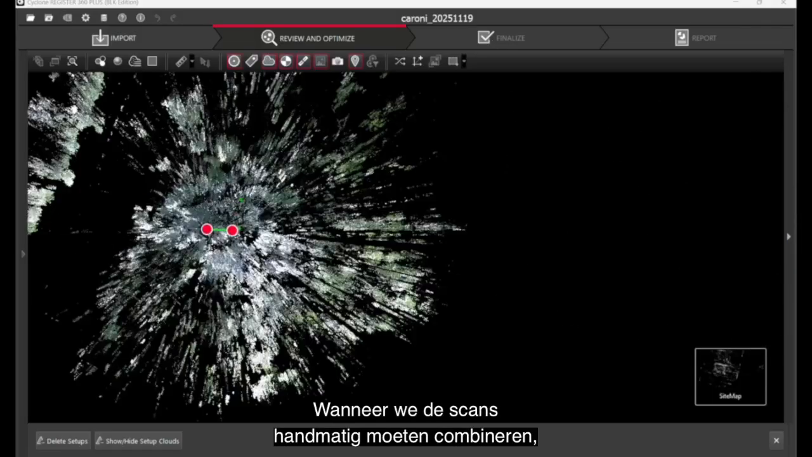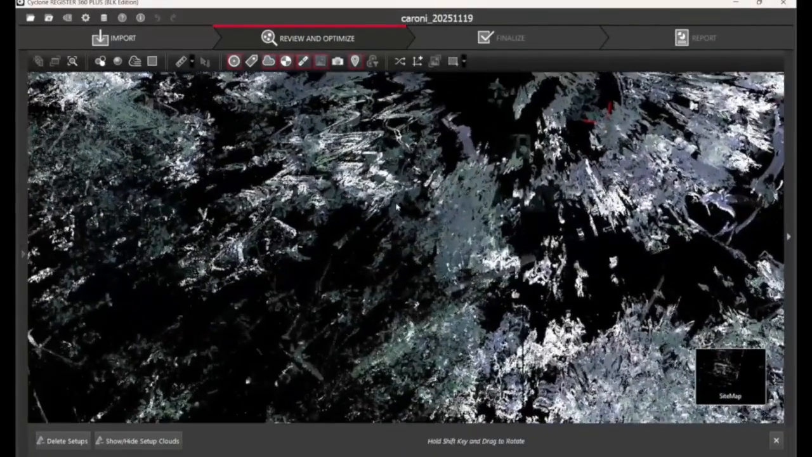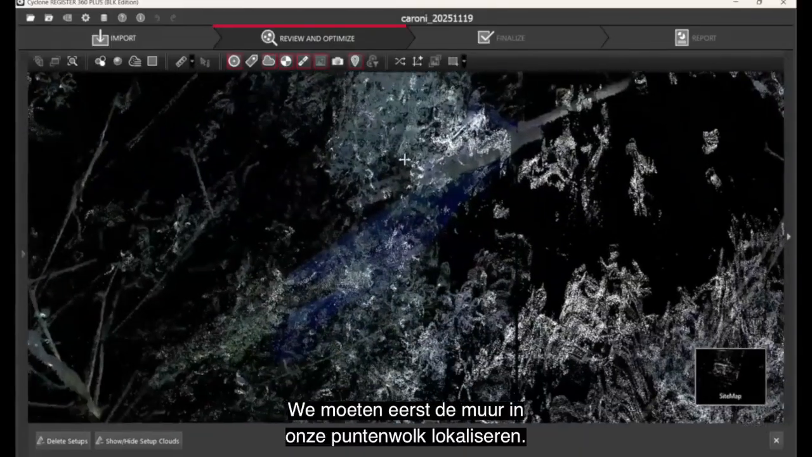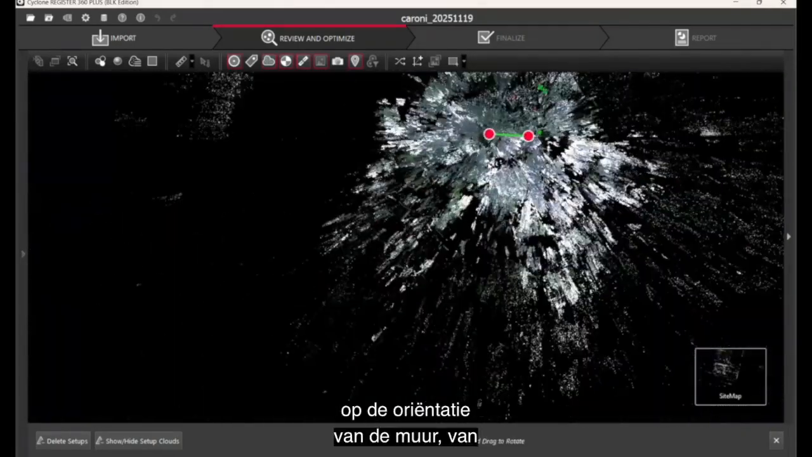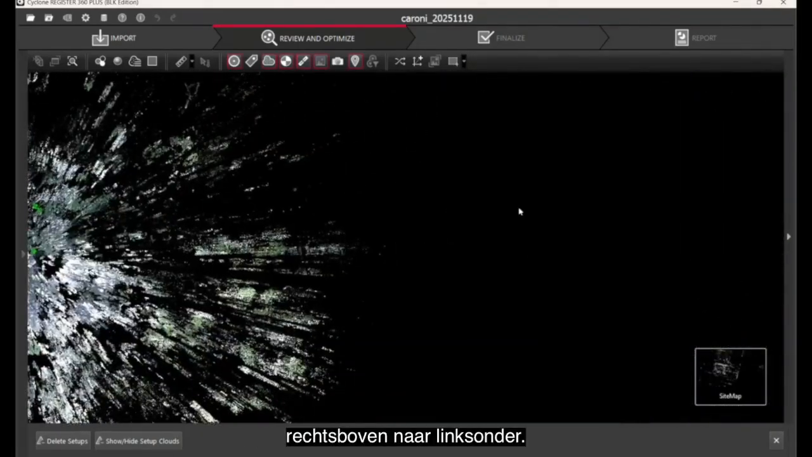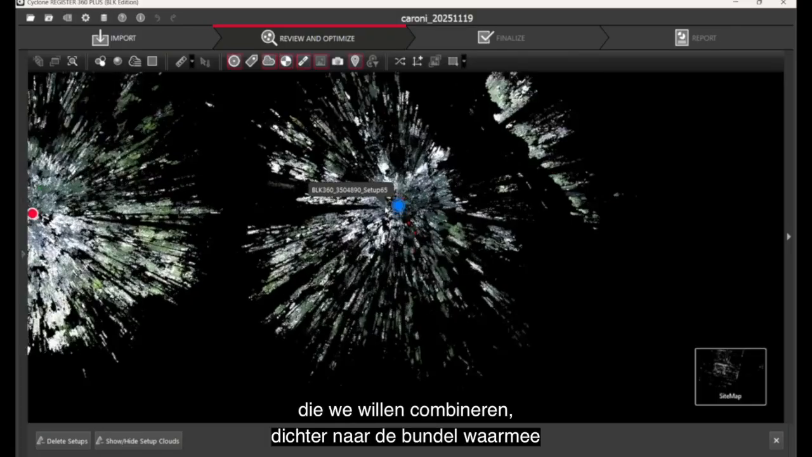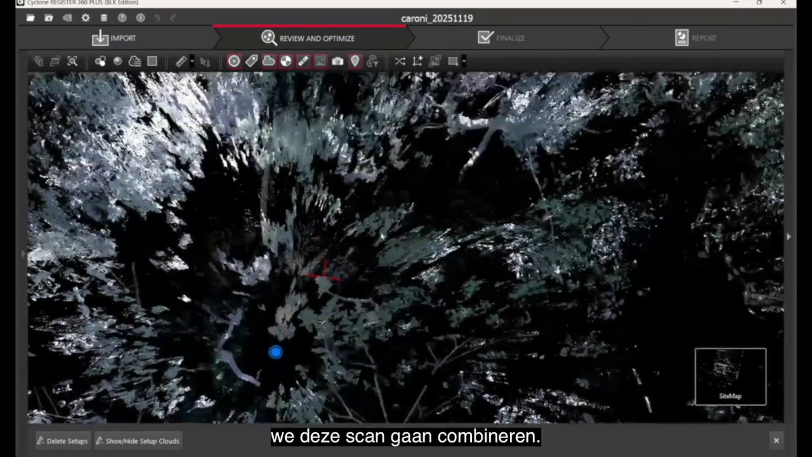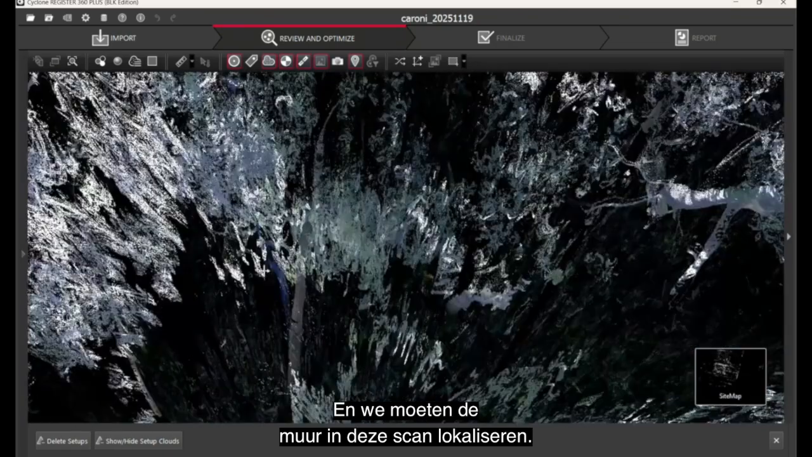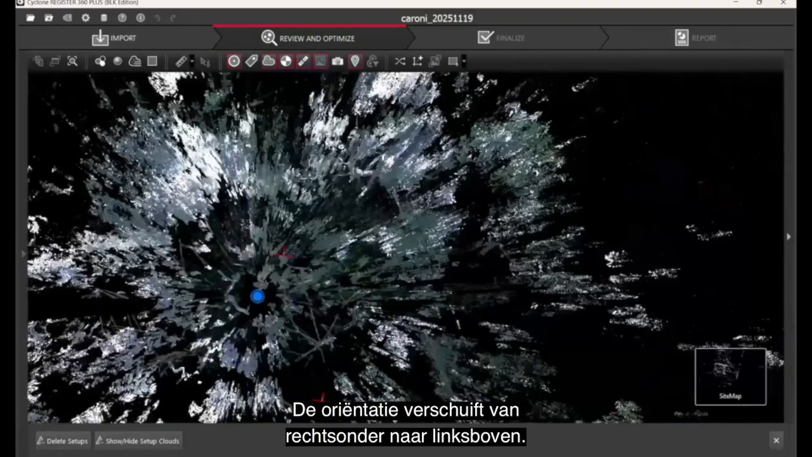When we need to manually combine the scans, we use the wall as an easily identifiable landmark. We first have to locate the wall in our point cloud. So here we can see the wall, the blue tarpaulin, and we note the orientation of the wall from the top right to bottom left. We then drag another scan which we need to combine closer to our bundle which we are going to combine this scan with. And we have to locate the wall in this scan. So here we see the wall. It's moving from a bottom right to a top left orientation.